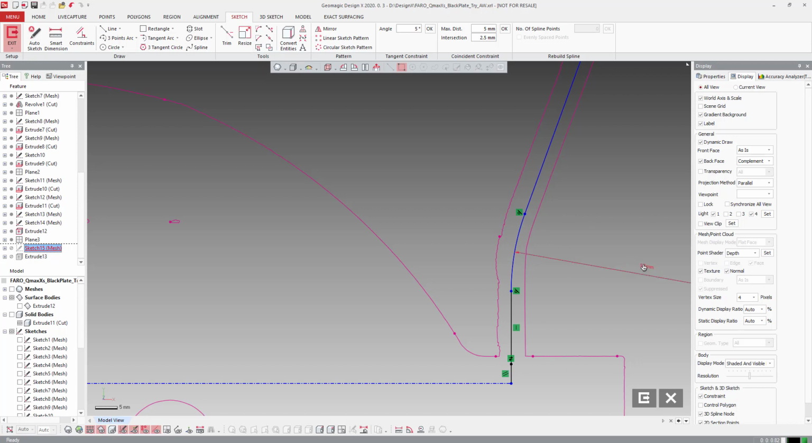That looks a little soft. 40 might be better. It's looking like 40 is a little bit better. Let's see what 35 looks like. That might even be a little bit better. So I think that follows a little closer.